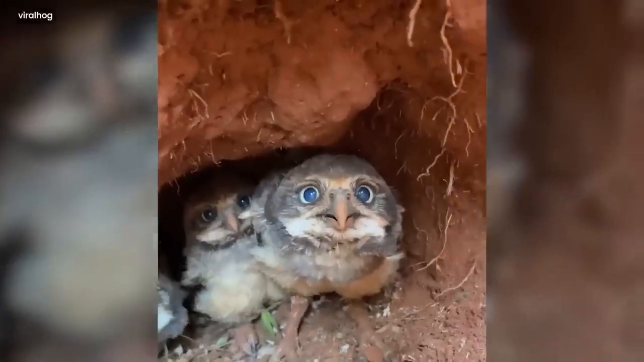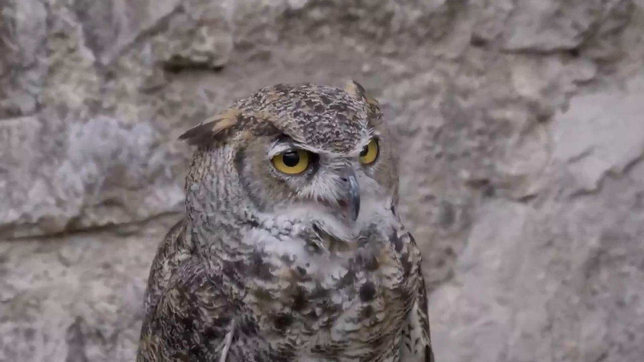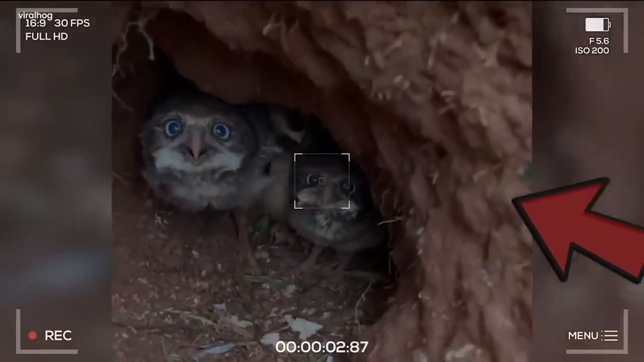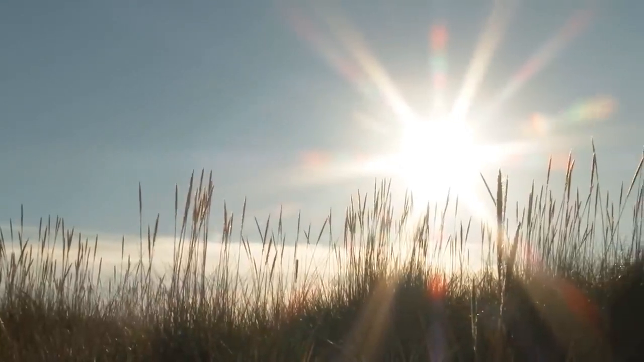The camera made a soft click, capturing their cute moments. The baby owls, not knowing someone was watching, played and made happy sounds, showing off their fluffy cuteness. The camera person, hiding behind a tall lawn, took pictures of the owlets' everyday fun. The sun painted a warm picture, freezing the moment like a snap.